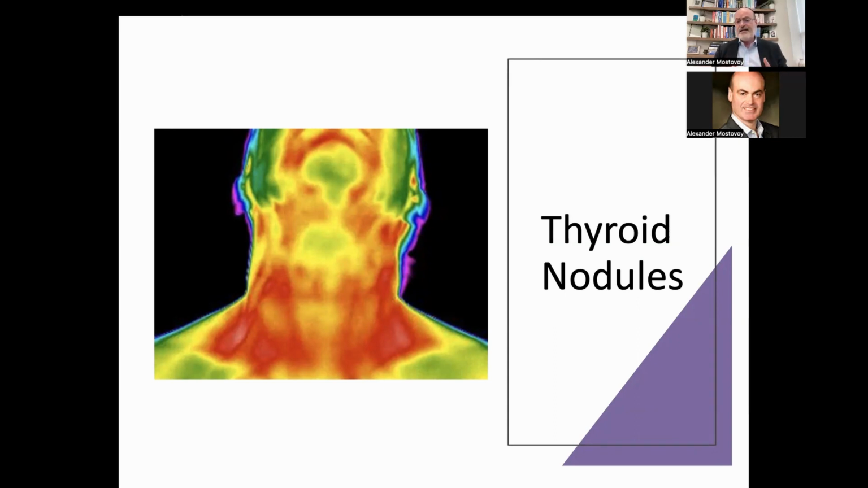So I can't say just by looking at the surface of someone's skin, aha, this is a nodule, but this is what we're suspecting based on the presentation that we're looking at.